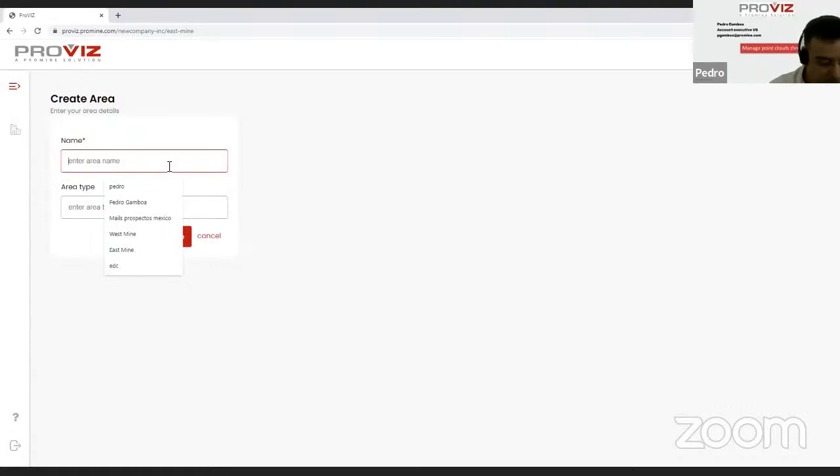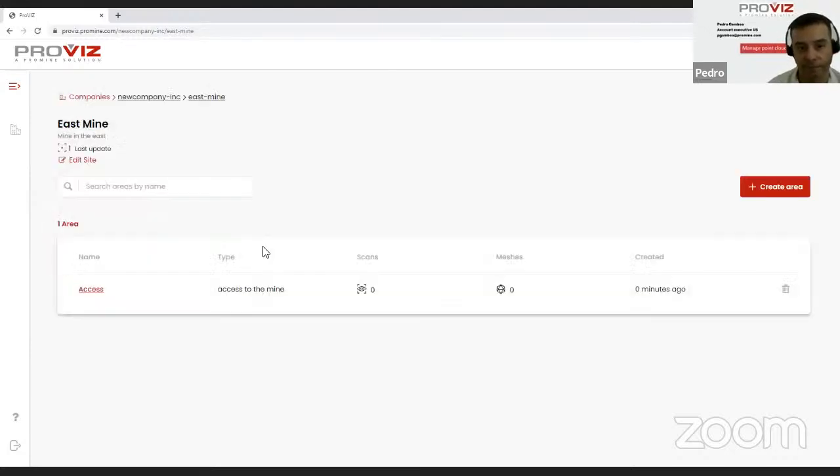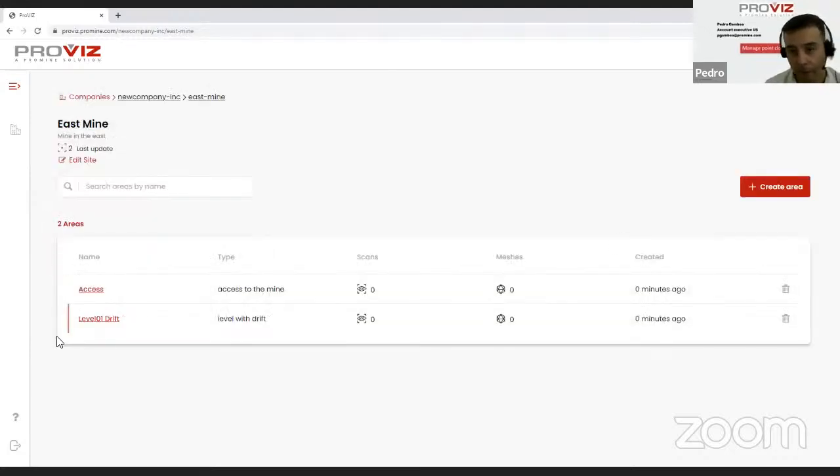Let's say it would be level 1 drift. Drift, for example, we just create a description for the type of area. Let's create. Okay, perfect.